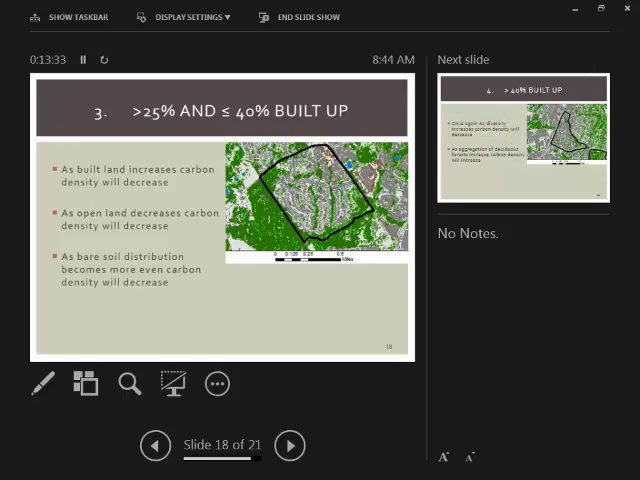In our third category of neighborhoods, 25 to 40% built lands are found. Within this set of models, this one was a little bit different than the other ones. But we found that once again, as built land increases in these neighborhoods, the carbon density will likely decrease. As open land decreases, carbon density will also decrease. And finally, as the bare soil distribution becomes more even across the neighborhoods, the carbon density will likely decrease.